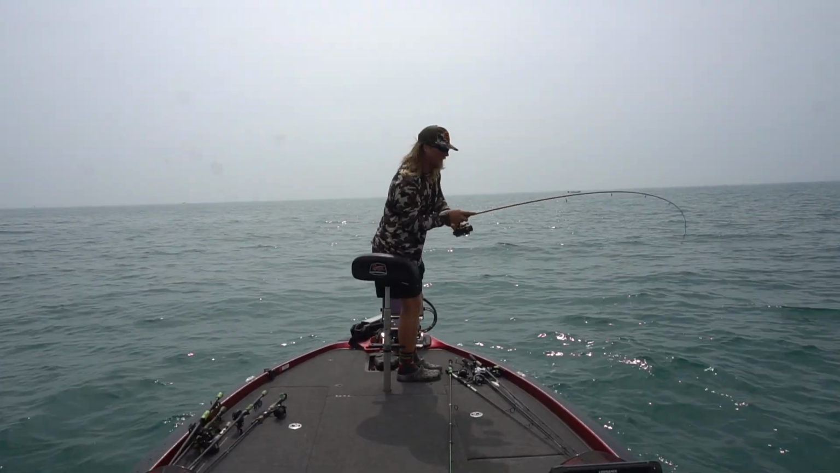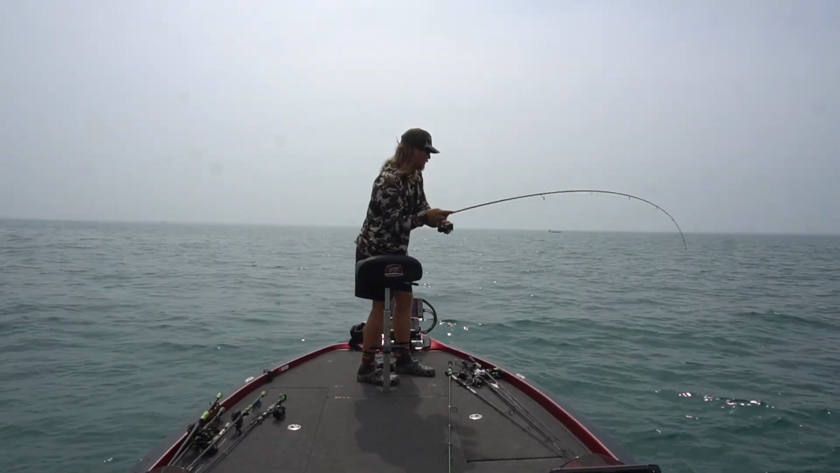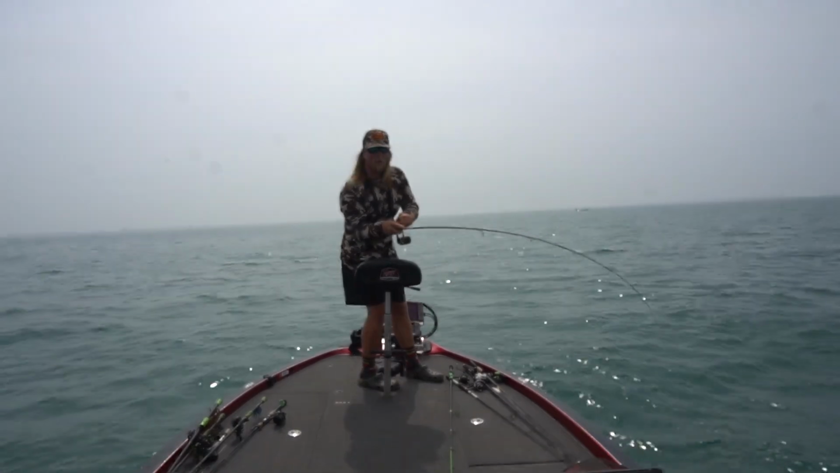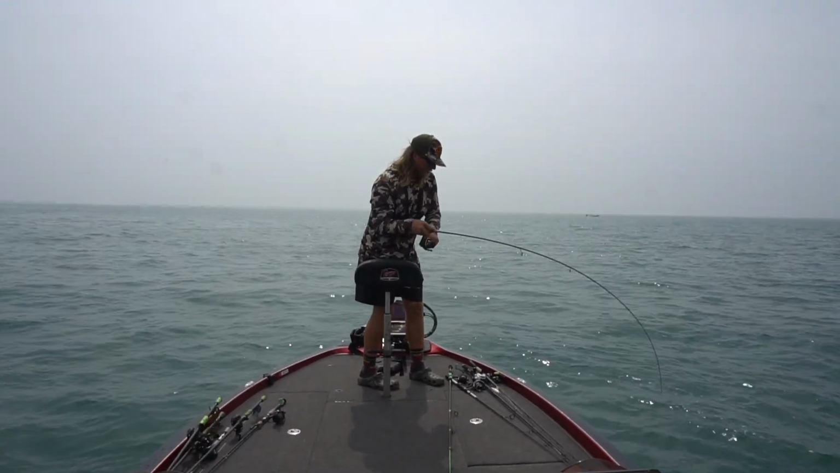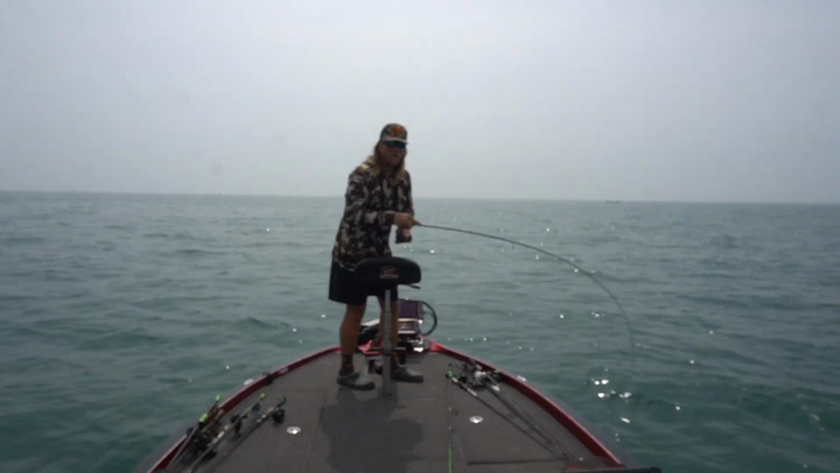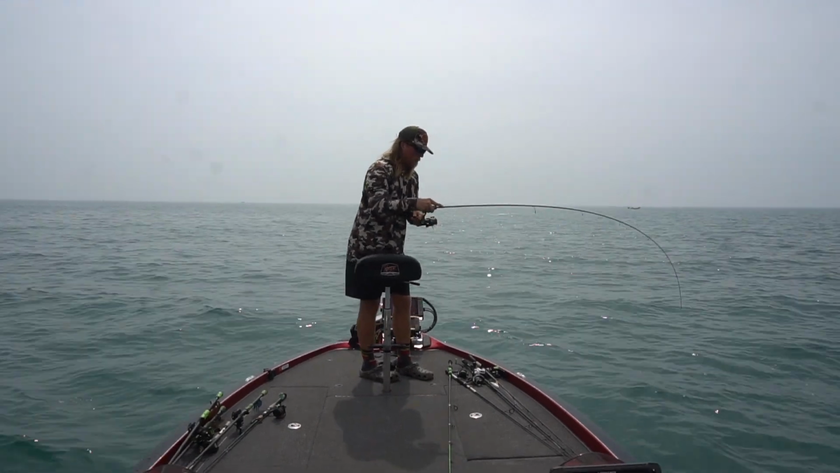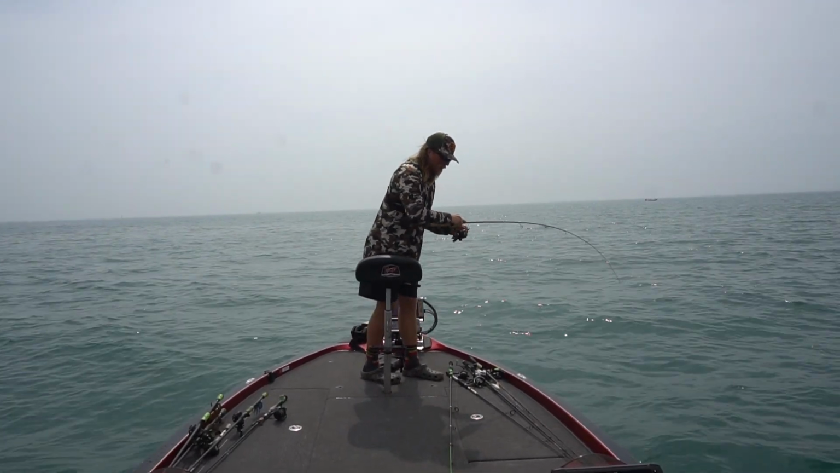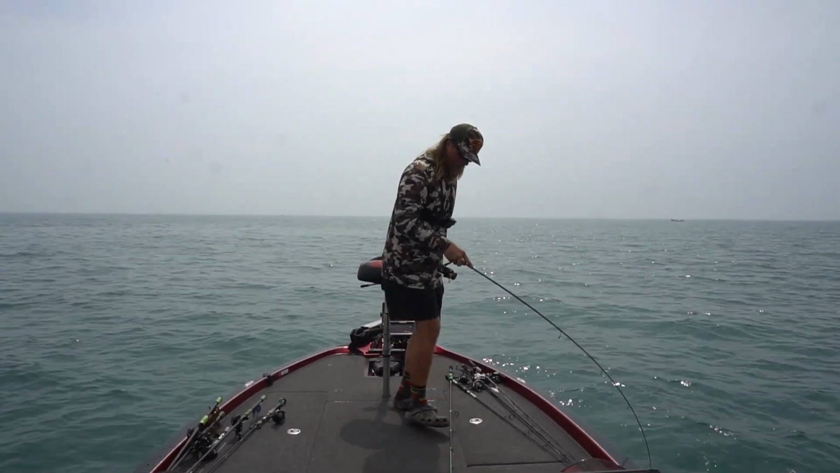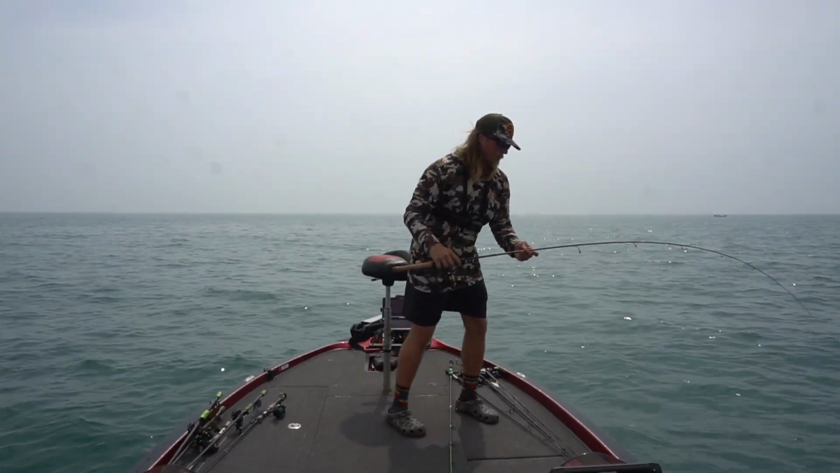Fish on. I just seen him on the Livescope. Really good one. I don't know what it is. It's a smallie. It's a big one. Oh, big smallie, guys. Nice. This is crazy. I haven't been out to St. Clair in probably a month or two. I've been fishing a bunch of different lakes, but I figured it's super nice. I would come out here to St. Clair and see what I can do. And they're biting, guys. Really nice smallmouth bass.